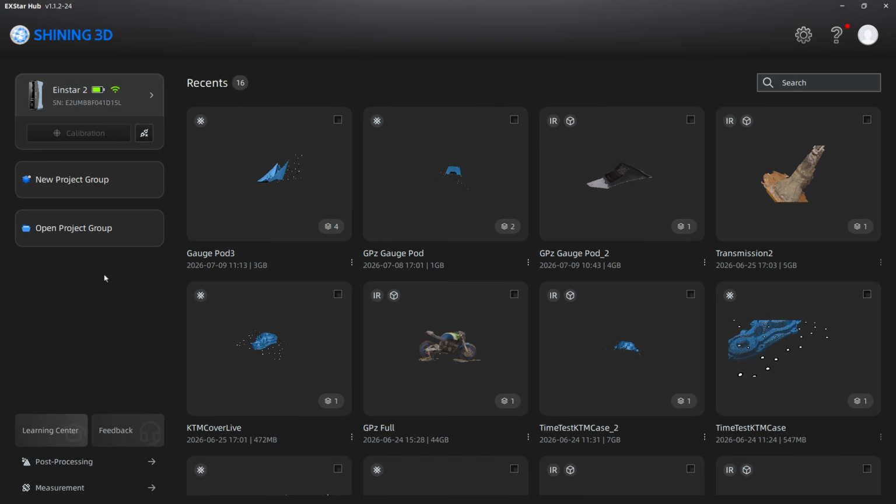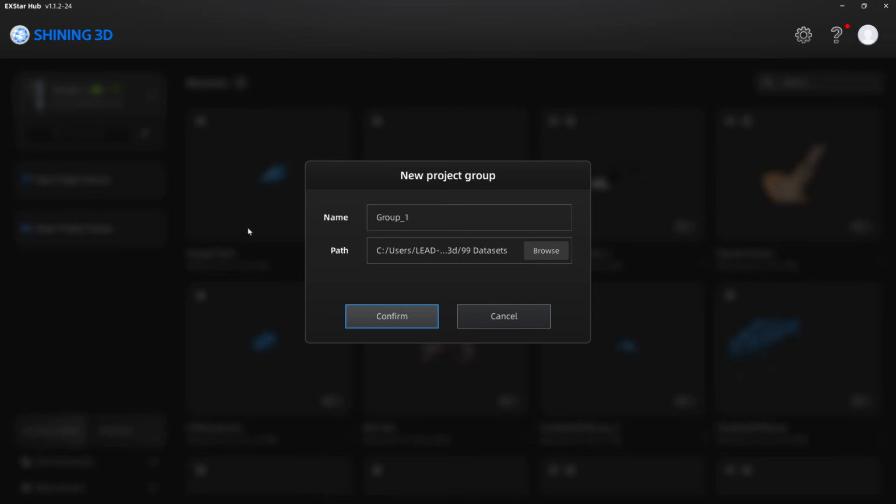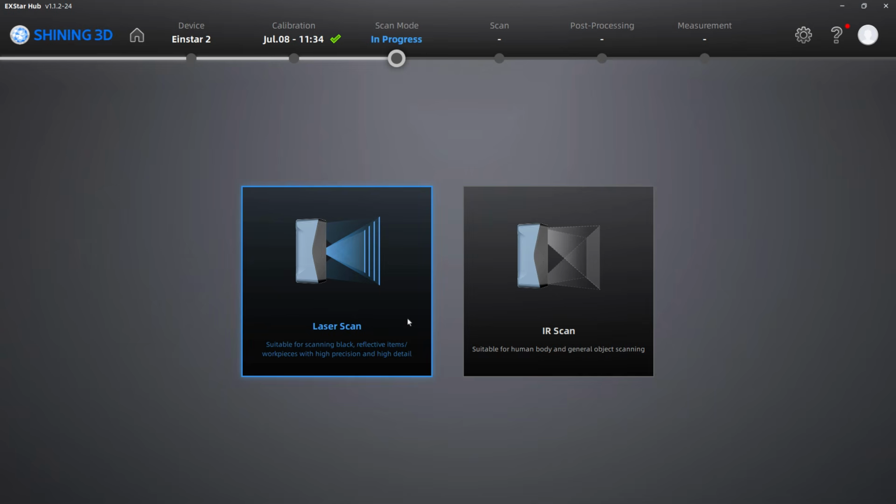Once we have it connected, we're going to start a new project group. And I'm going to call this my GPZ tank pod. And I'm going to just put video after it so I know that this was from recording. And we'll confirm that. Once we have that, the next step in this process is to pick our scanning mode.